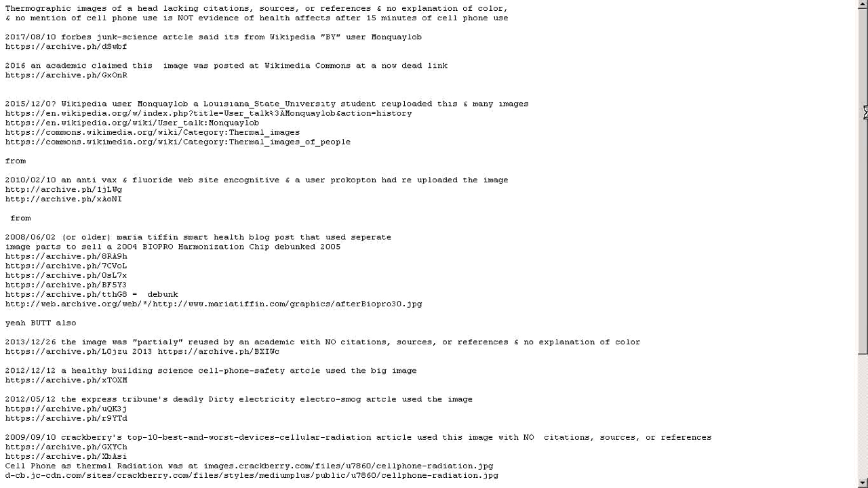From these, I was able to confirm it's Wikipedia user Monquaylob, a Louisiana State University student who re-uploaded this and many other images from another website for an article on the reliability of Wikipedia by making his own effects of cell phone radiation exposure article as a test.